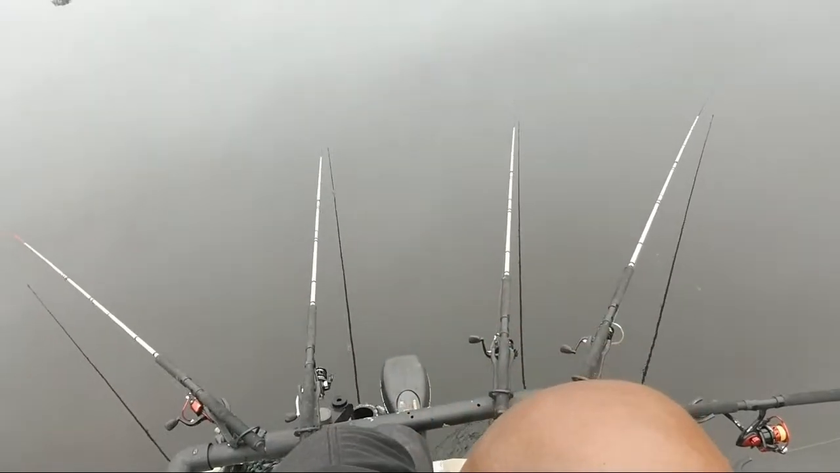I'm getting ready to pull up to this other spot. I told you guys I was going to get my other pole ready, but I'm sitting right here running my Norris hole like I always do. Let me see if I can get this other one strung up real quick.